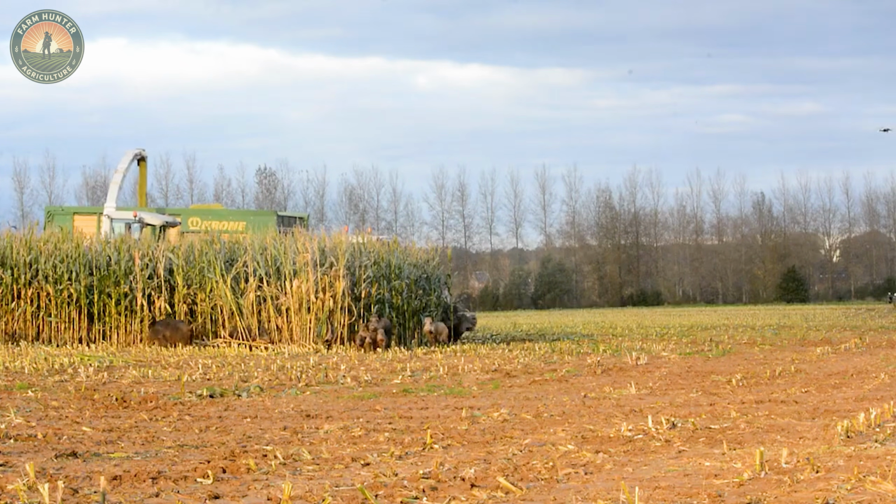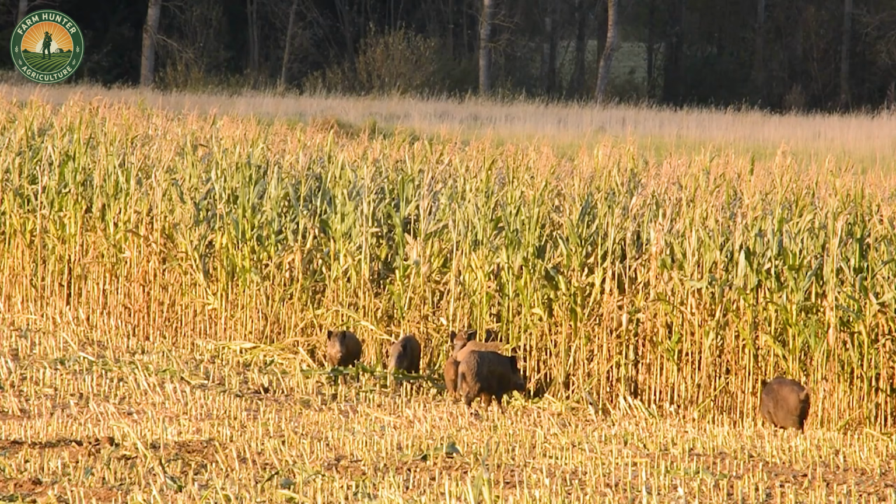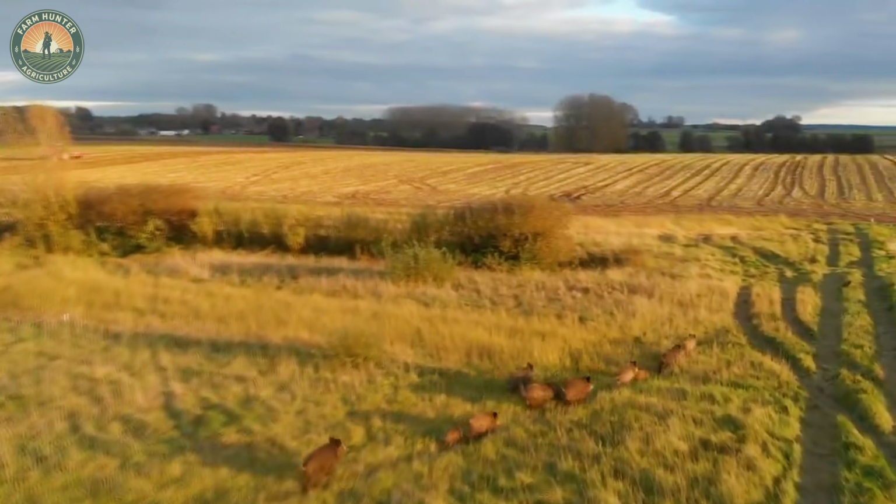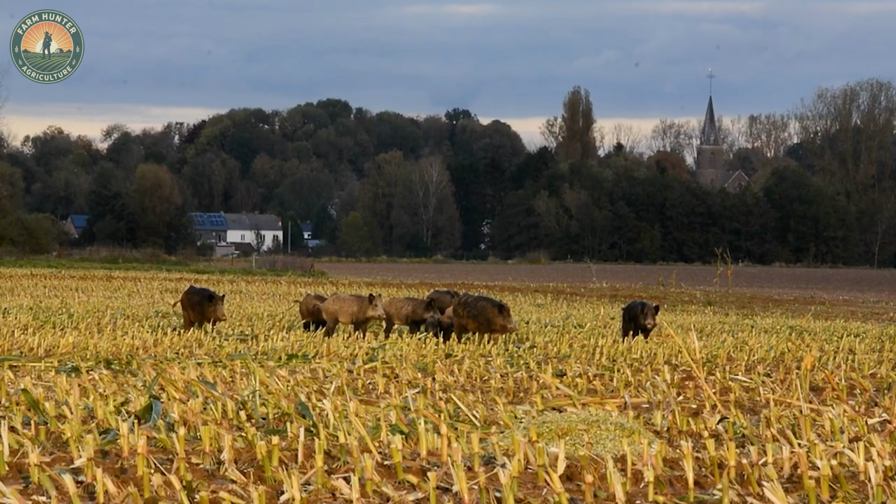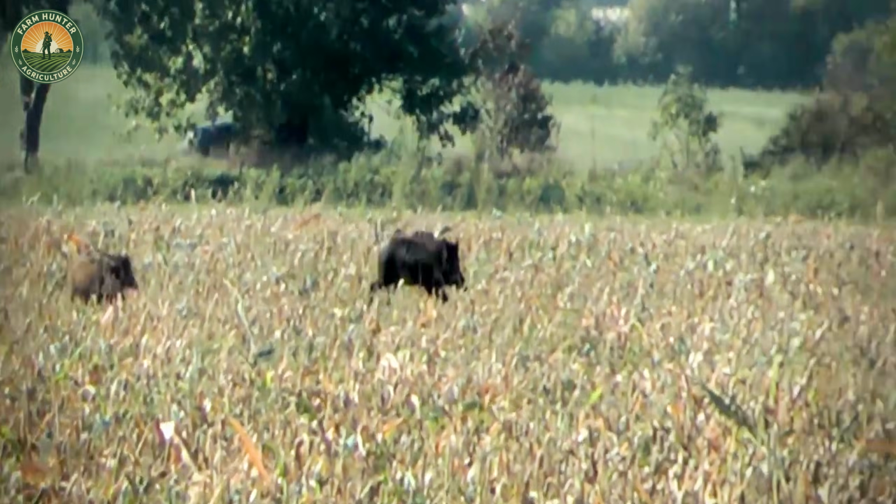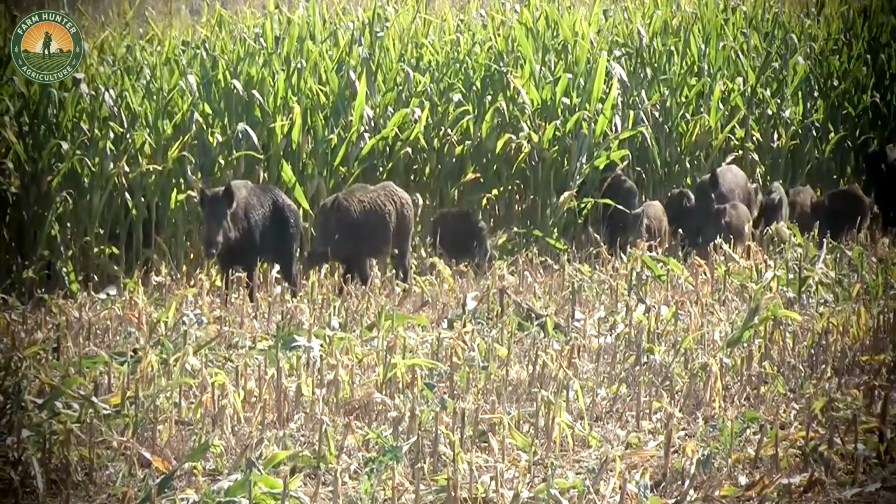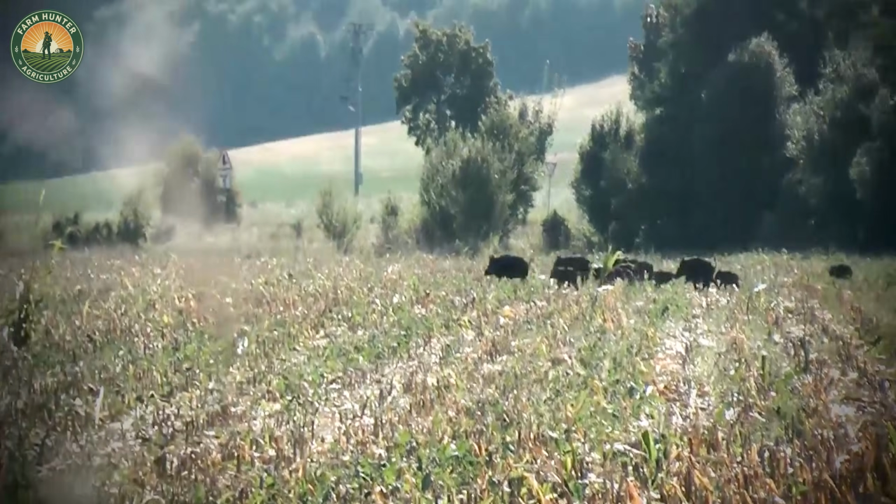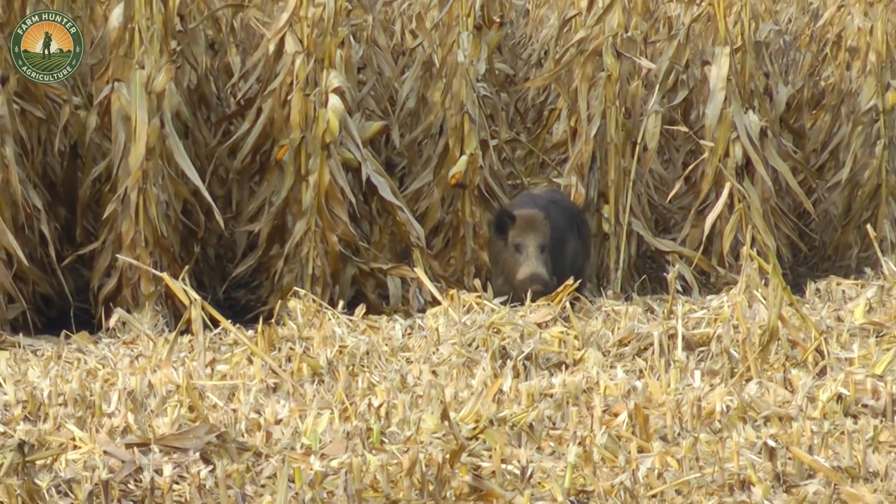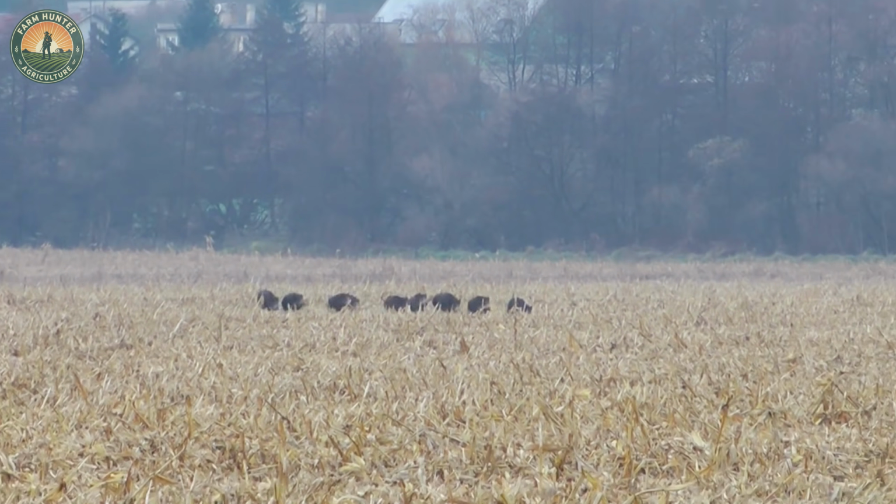Today, we're bringing you into the heart of an electrifying wild boar hunt in Turkey, a land of jagged mountains and unpredictable terrain. An urgent alert came in. Dozens of wild boars were rampaging through crops, threatening local communities. Wasting no time, our team flew straight from the US to Turkey to team up with local hunters in this large-scale pursuit. This is a high-stakes operation, demanding razor-sharp preparation and lightning-fast action.